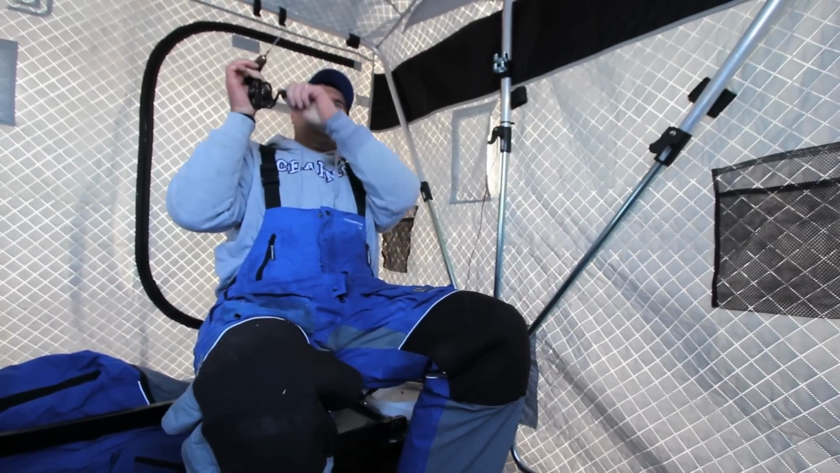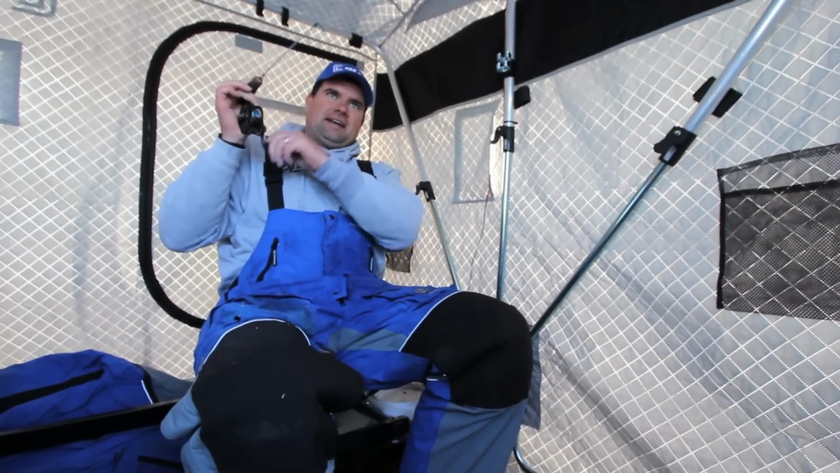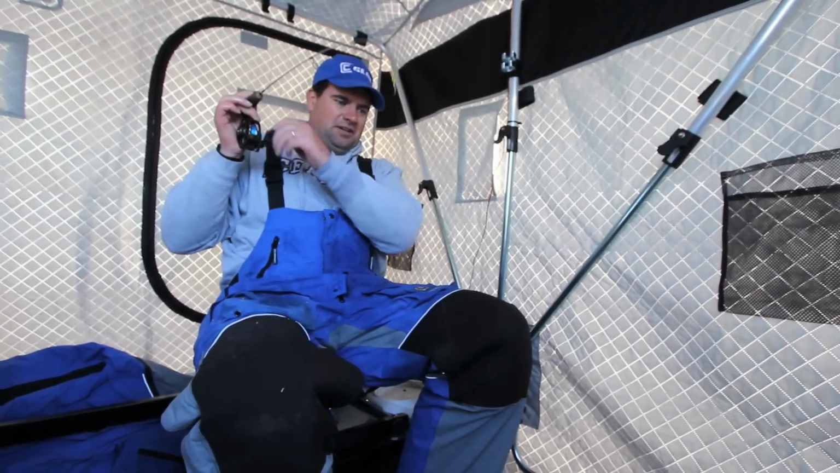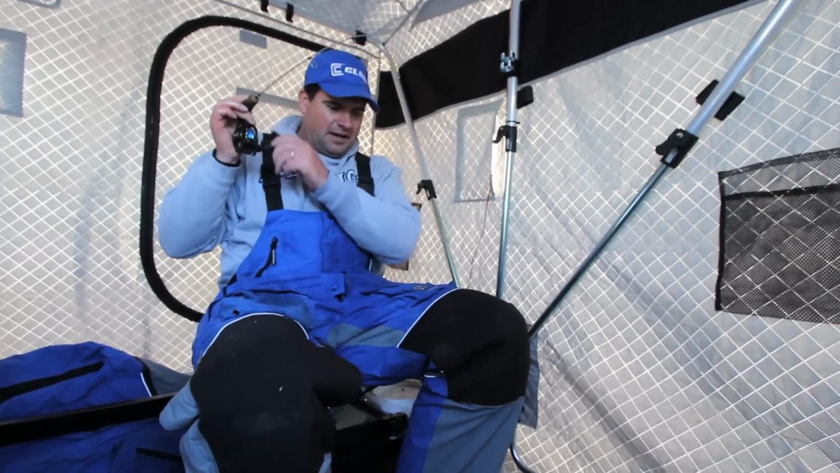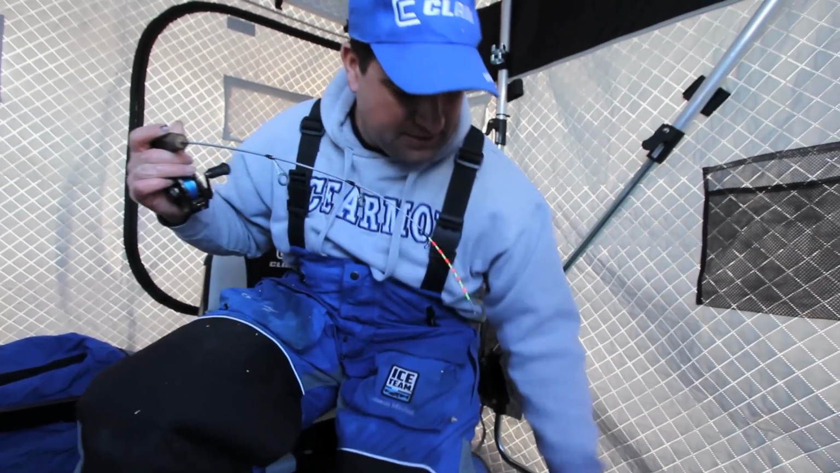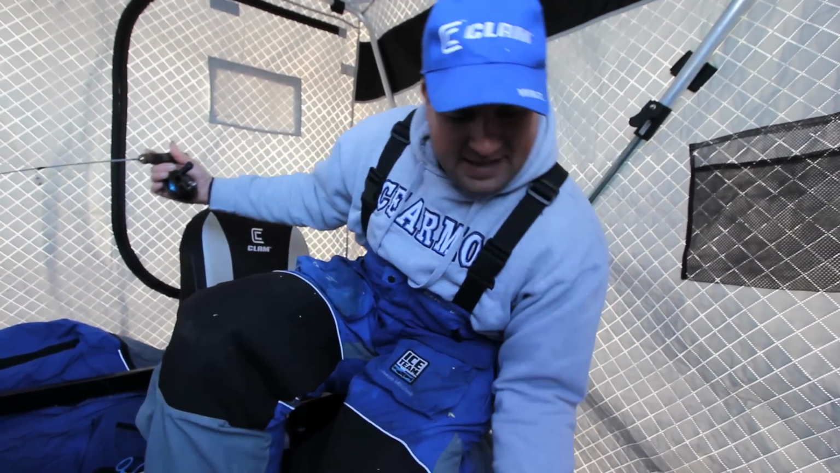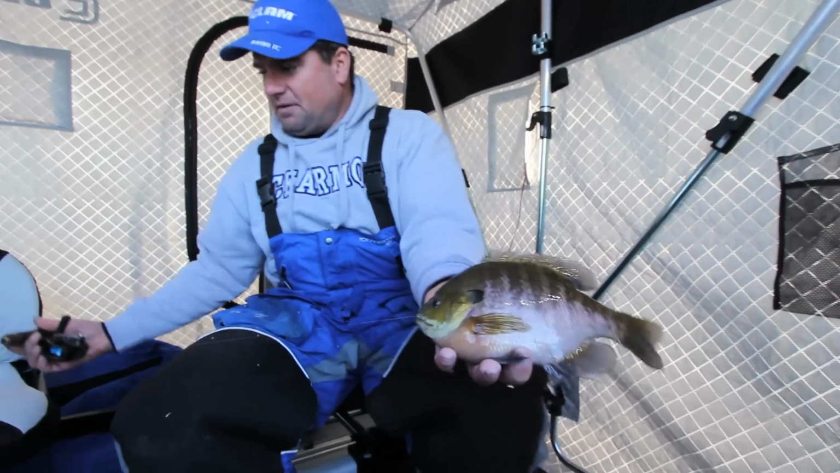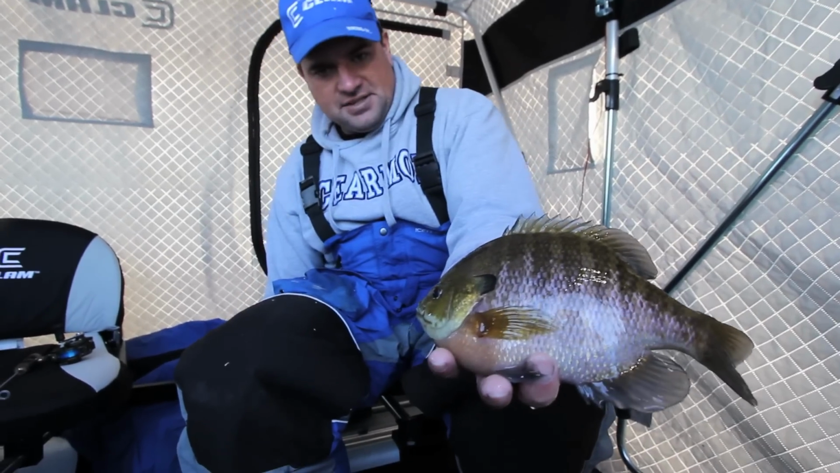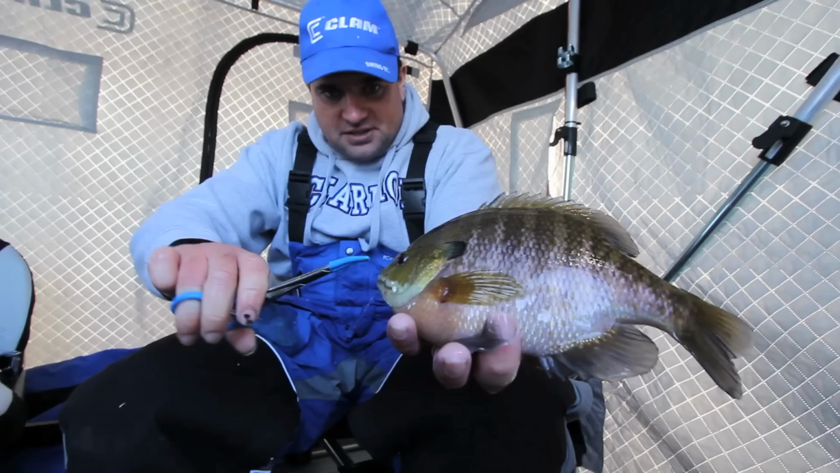Oh wow, that fish just stopped this rod. Look at that. I just love it when these fish just dig. You know, they just dig in that circle below the ice. Oh, I can see them coming. I can see them coming. Look at this. Wow, look at that fish. That is a dandy of a bluegill right there. You know, that's just a classic case of using finesse to catch some fish.